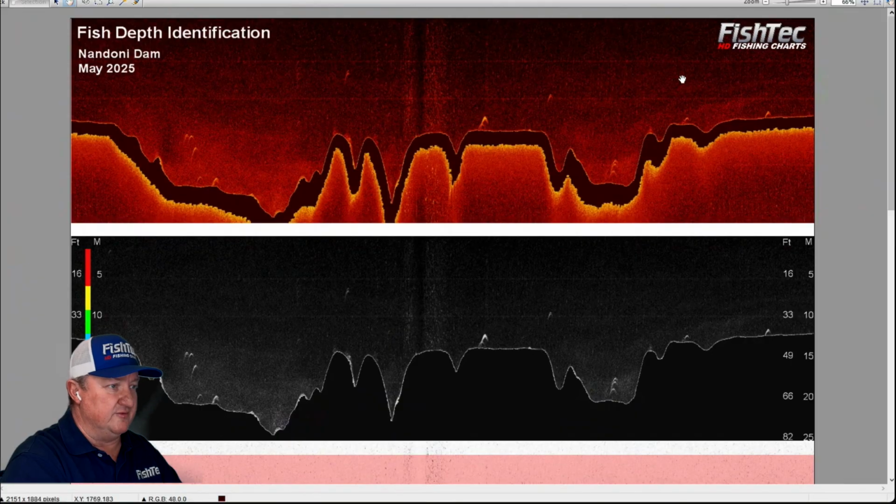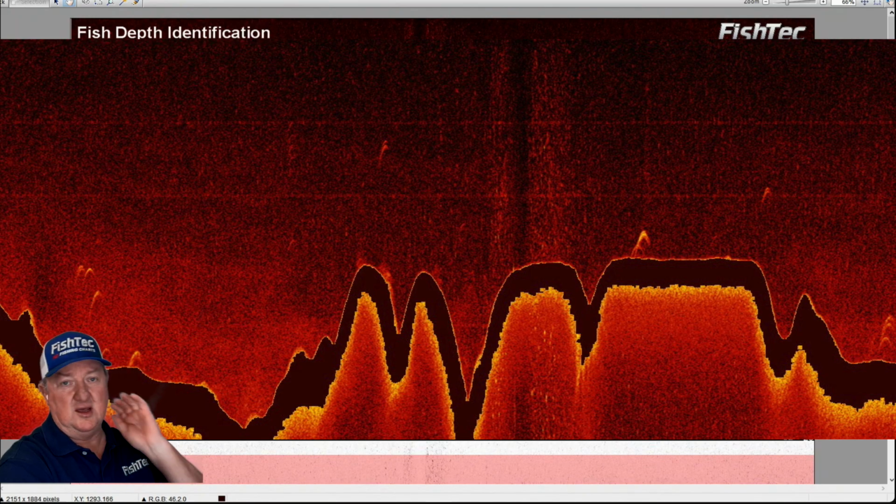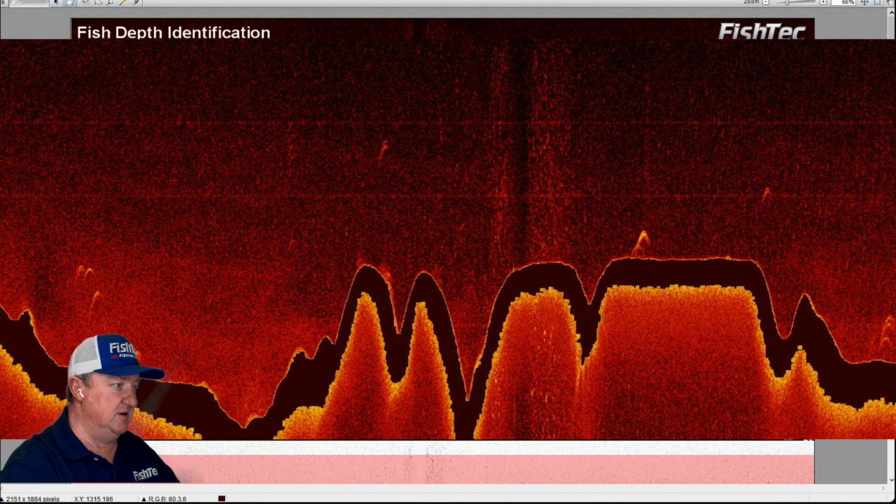You can see what I've done here is, this is the recording. I think it's the iron palette. And you can see all the fish arches, scattered all over the place. Some sitting on the deck, some just off the deck, some suspended out in mid-water, some sitting over here.